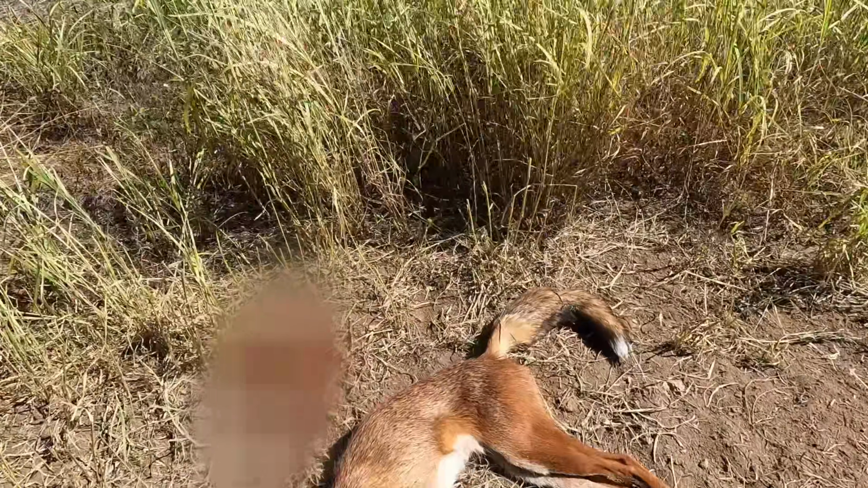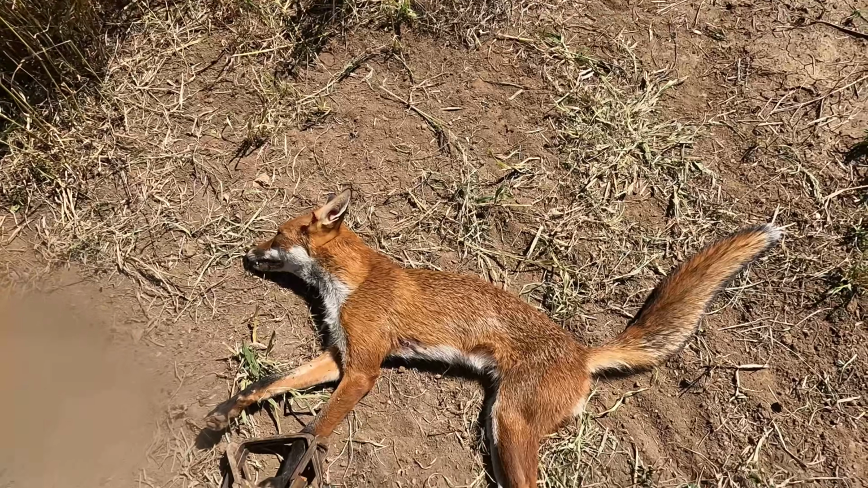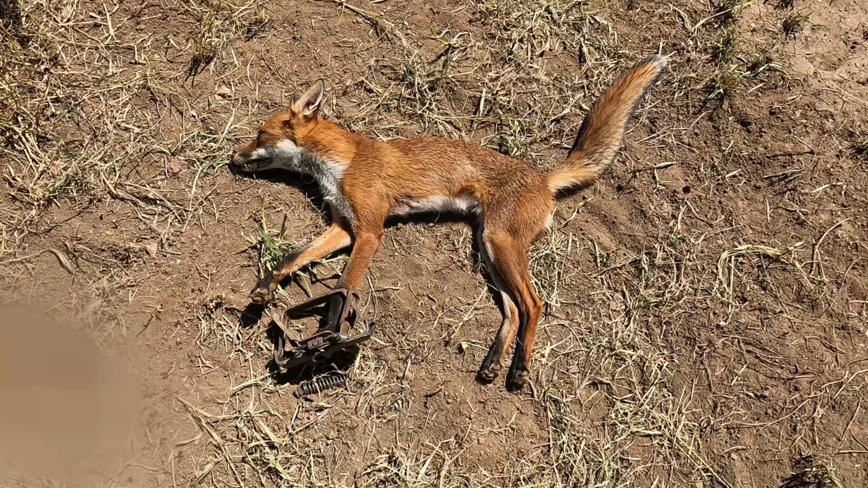So, yeah, good result. This is the first fox I've ever trapped before. Don't get a lot of foxes out here, but they seem to have been getting more plentiful. I've got a fair few in this last few months. So good to get another one down. I think he's only a little smallish fox, but he's a nice big long tail, and I reckon he's got a bit of age on him.